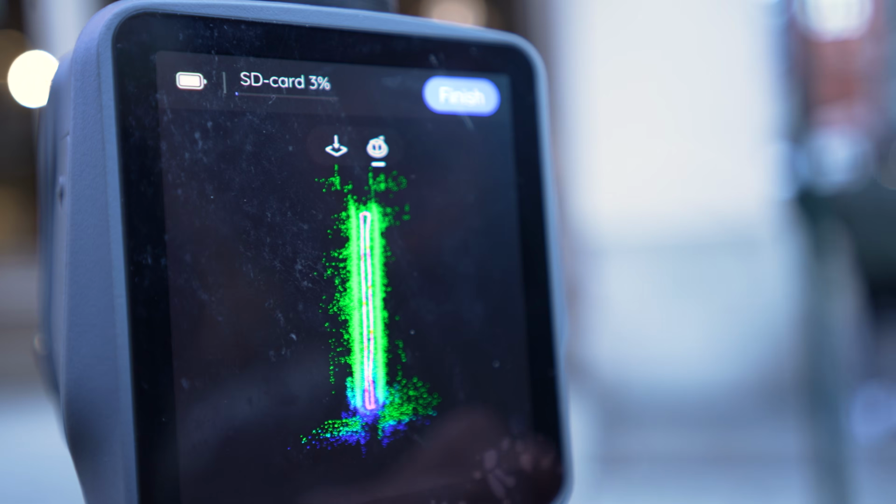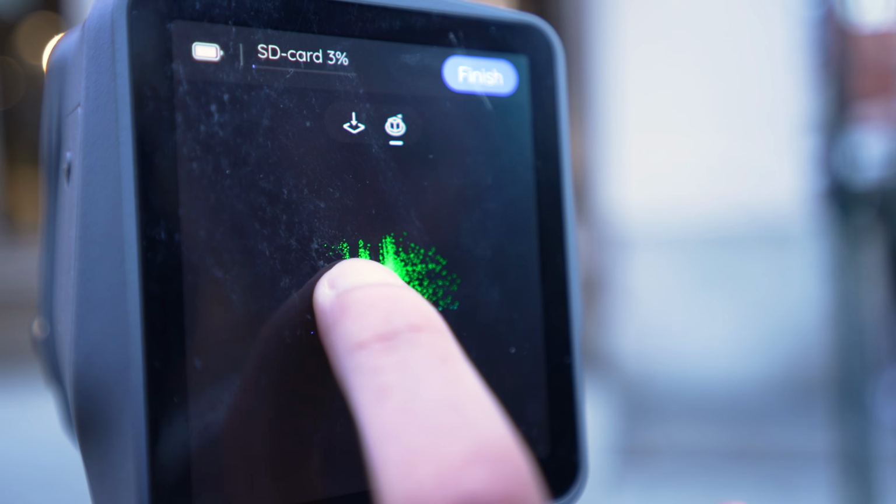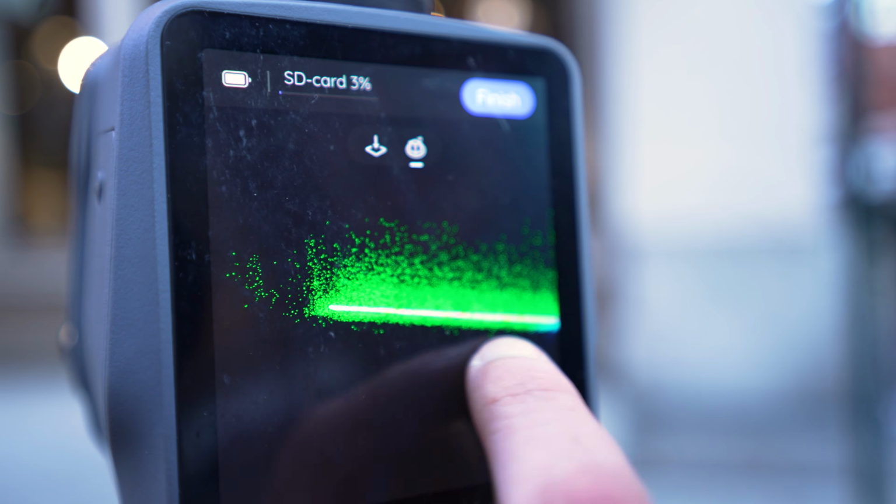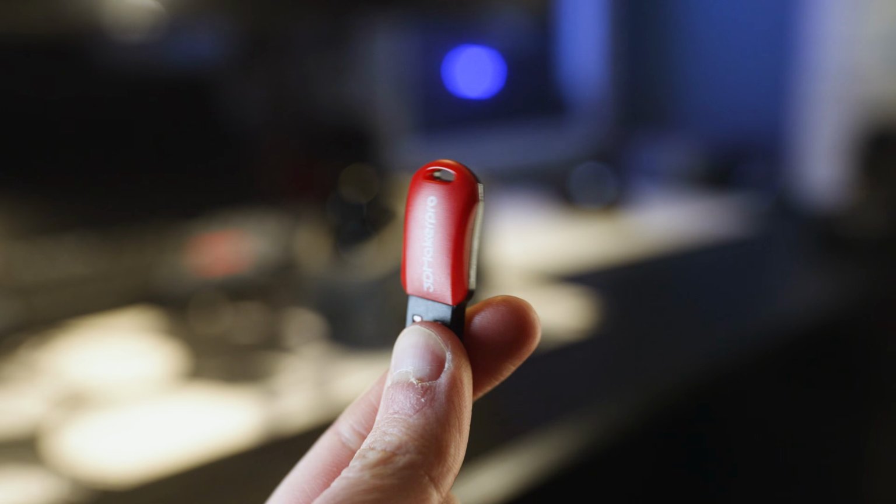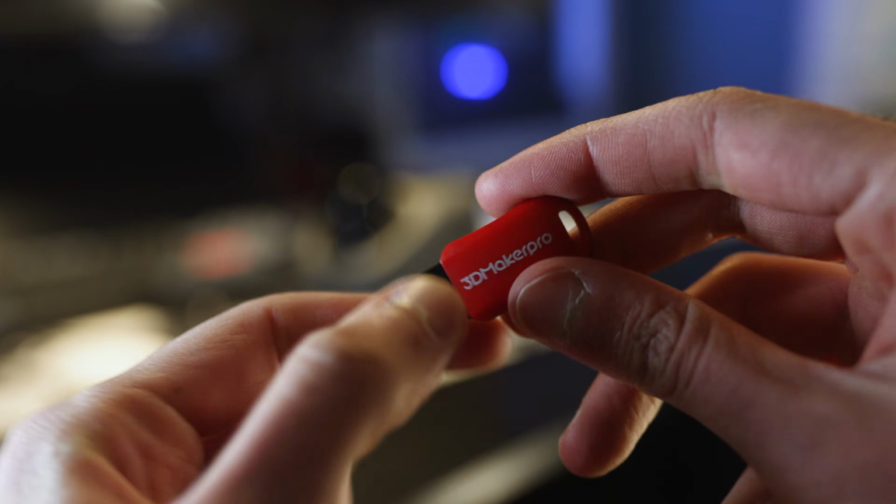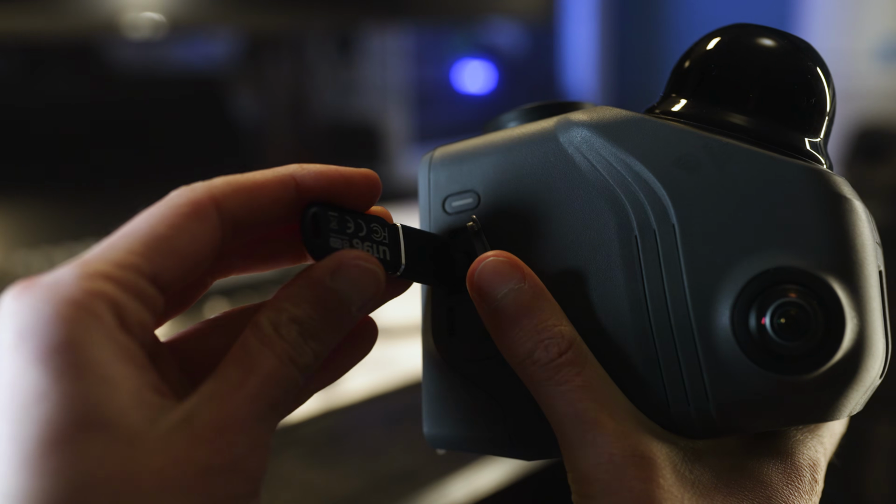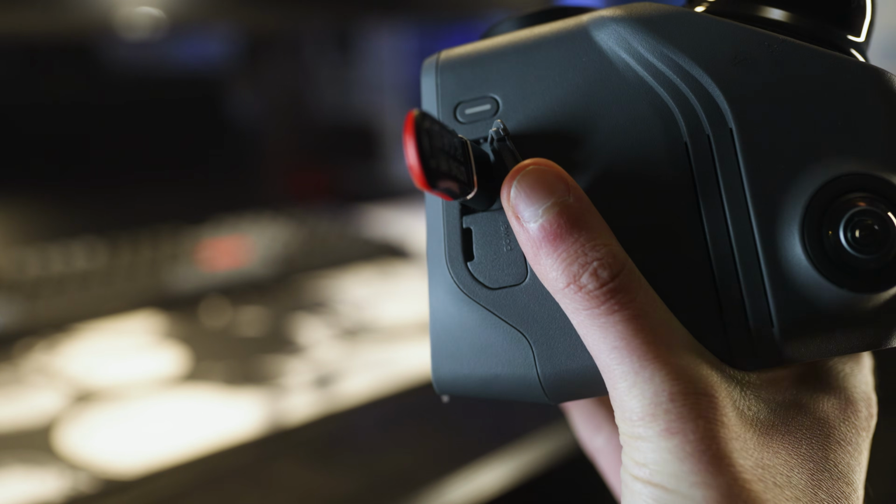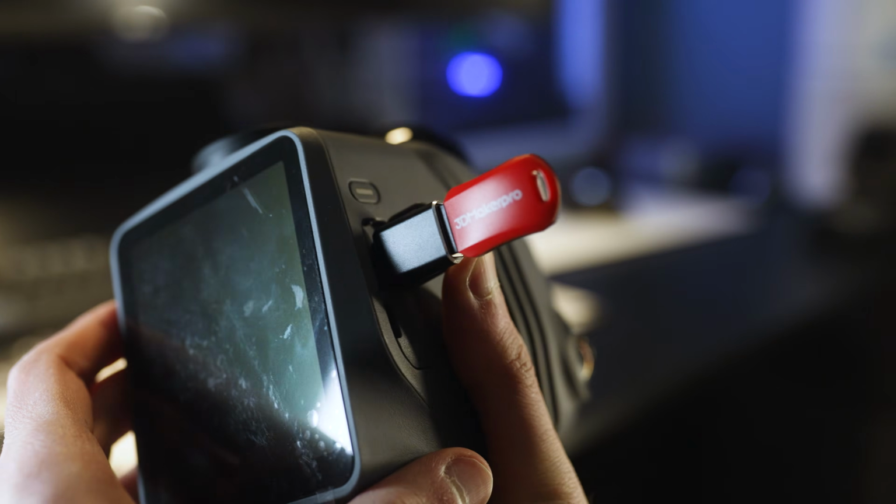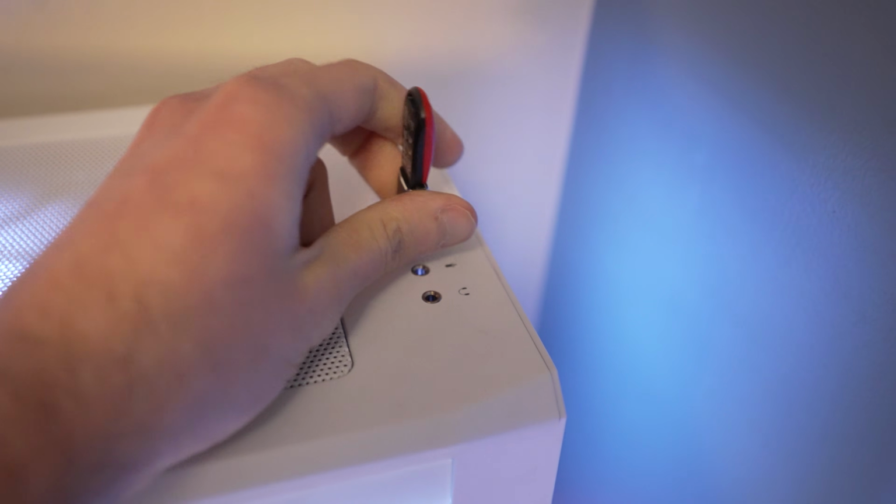So now that all the scanning is complete, the last step is to bring the data from the scanner into your computer and process the scan. First up, 3D Maker Pro, they advise to use the USB that comes with the scanner. Plug it into your scanner and then transfer it to the USB and then plug the USB into your computer and transfer it. I suggest skipping all of that.